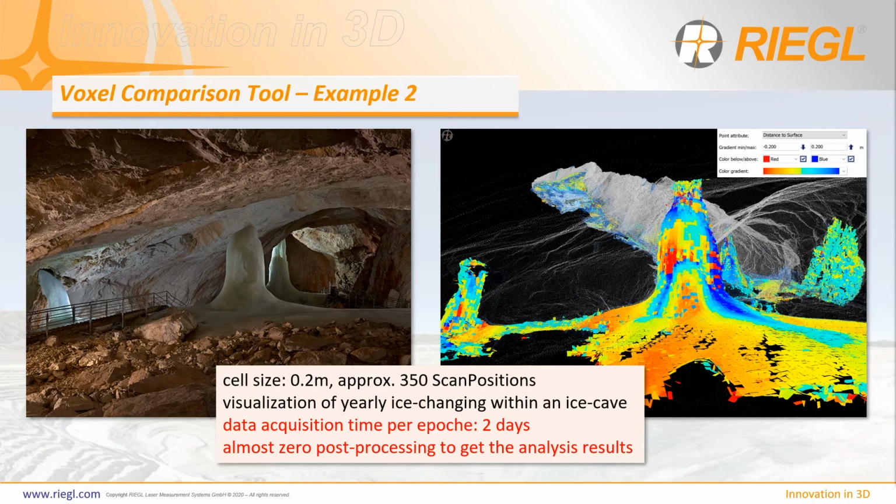As already mentioned, the comparison runs along the normal vector of the estimated plane within each voxel of the reference dataset. Therefore, it is a real 3D comparison, and it works also on vertical and even overhanging areas where standard tools using 2.5D algorithms cannot deliver correct results.